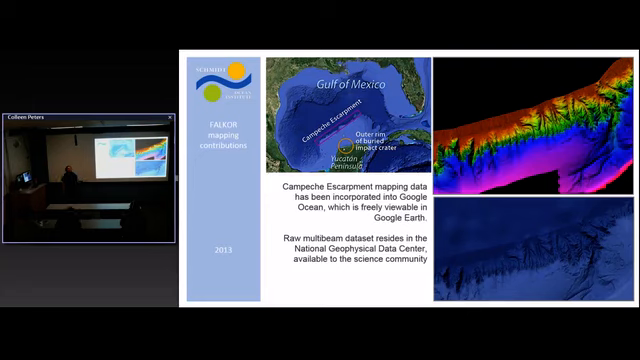And this was processed by the guys over at MBARI. Dave Caress was on board for this cruise, and him and his team processed pretty much everything on board, and then only really had to tidy it up when they got back to shore. So this data set was made available very, very quickly.